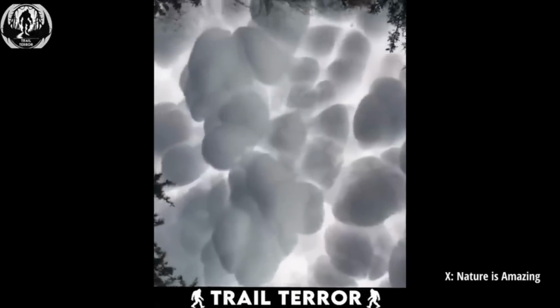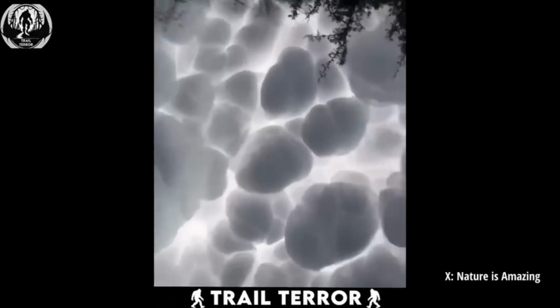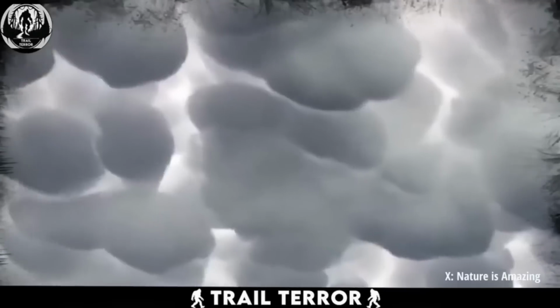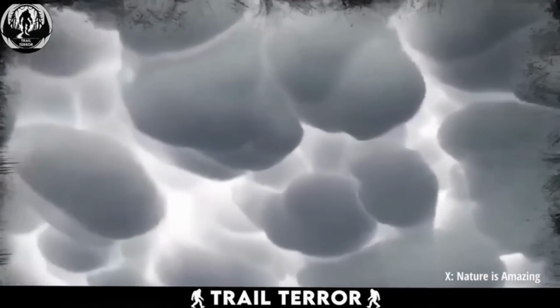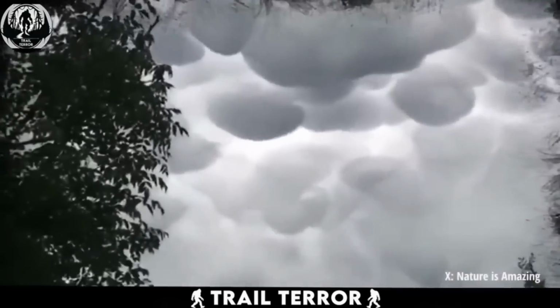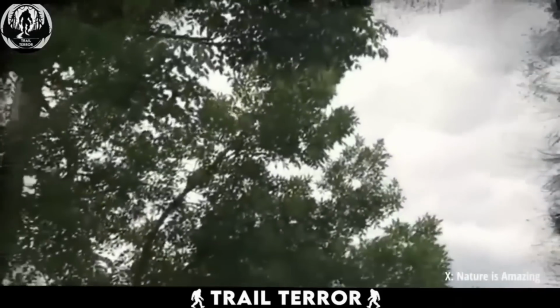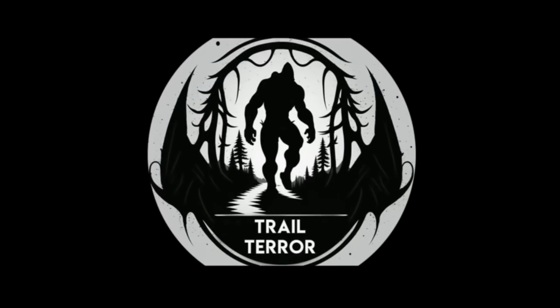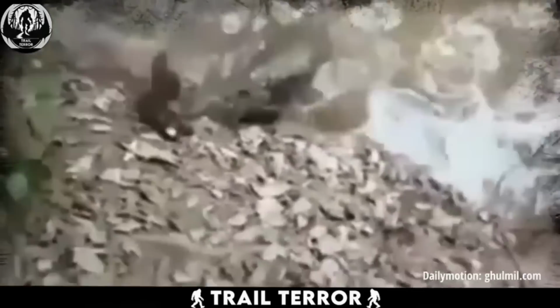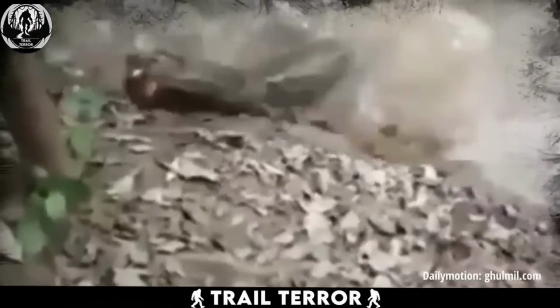Whatever their significance, there's no denying that these clouds look like something straight out of a science fiction movie. Nature never fails to keep us on our toes, offering up wonders that both inspire awe and ignite our imagination. Ever witnessed a showdown in the animal kingdom that ends in a rare double knockout?